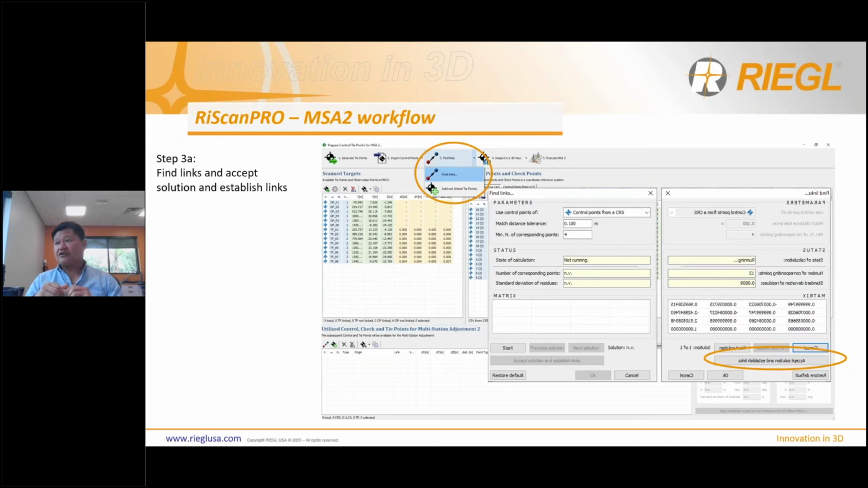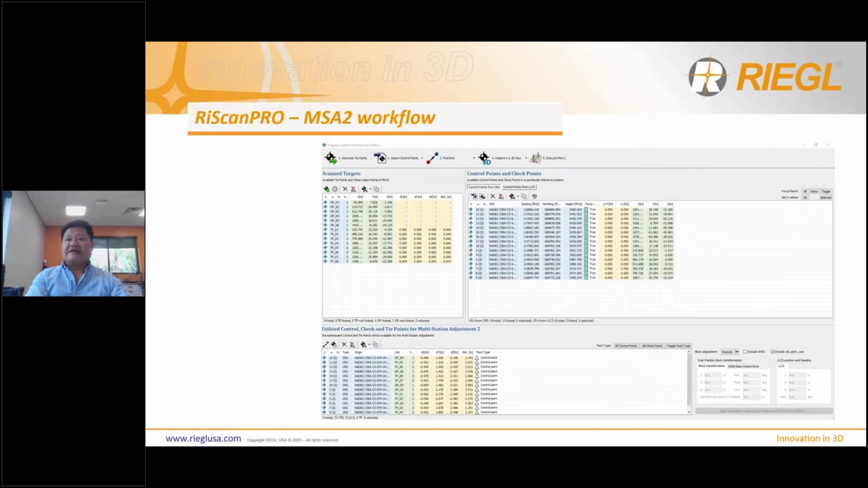So it found 13 targets at a very low standard deviation. Oh, this is backwards. I must have flipped it. Sorry. But once you find a solution, you want to go ahead and hit accept and establish the links. And then moving on to step number 3. Once you establish and accept the links, you then populate a list down here.